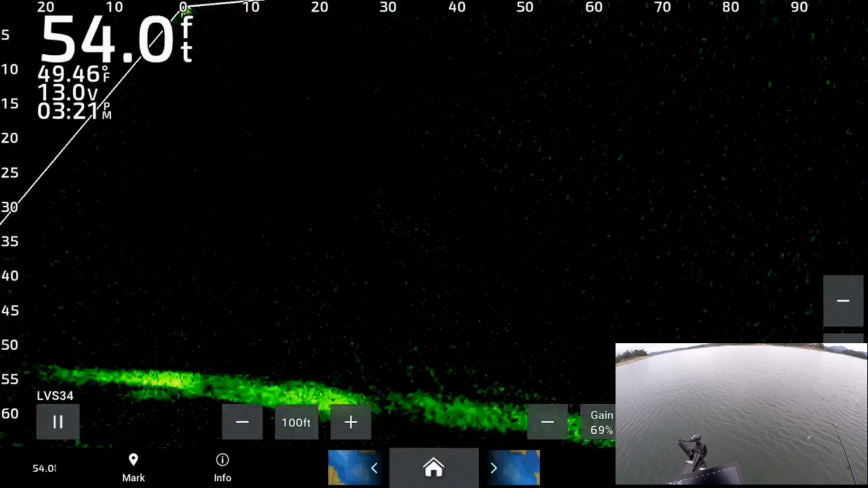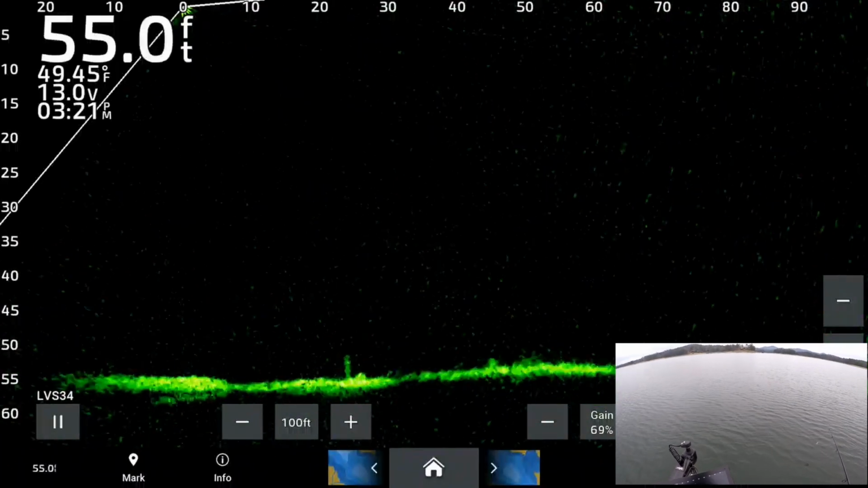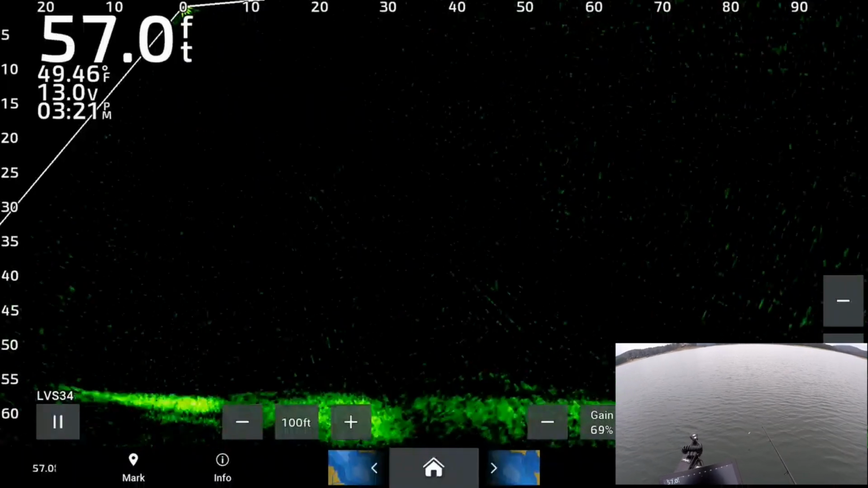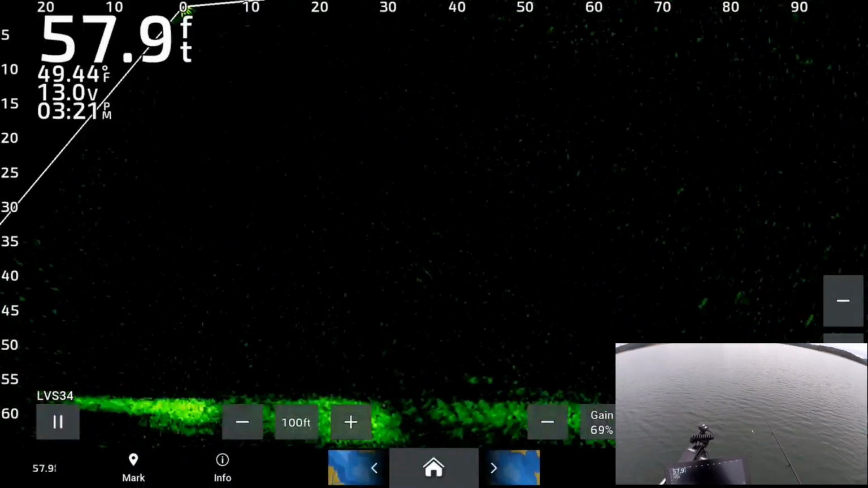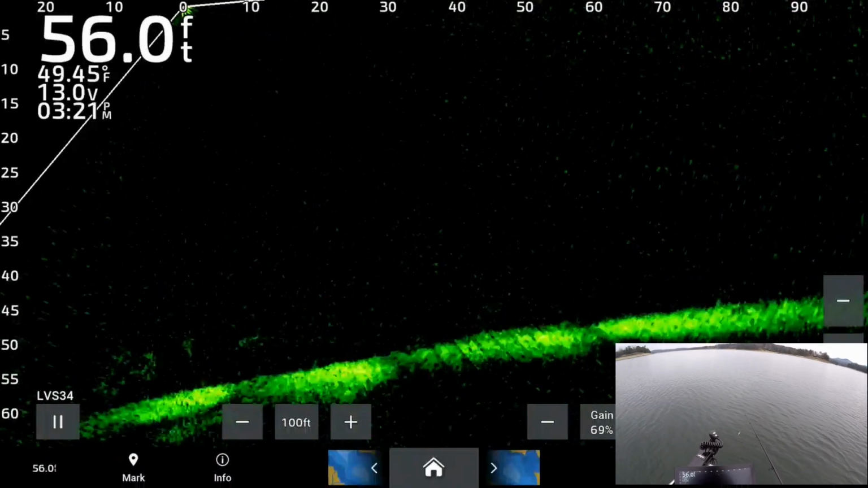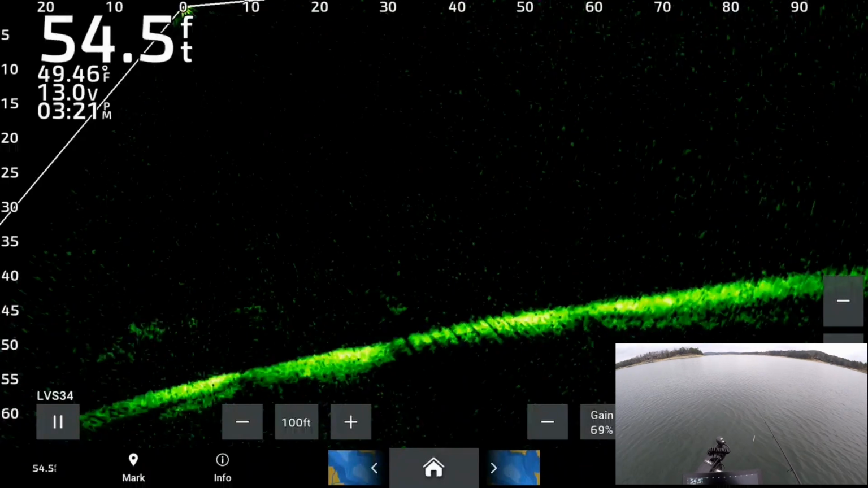Caught some. No great big ones, but decent ones. 2 to 3 pounders. So it's a piece to the puzzle, right?